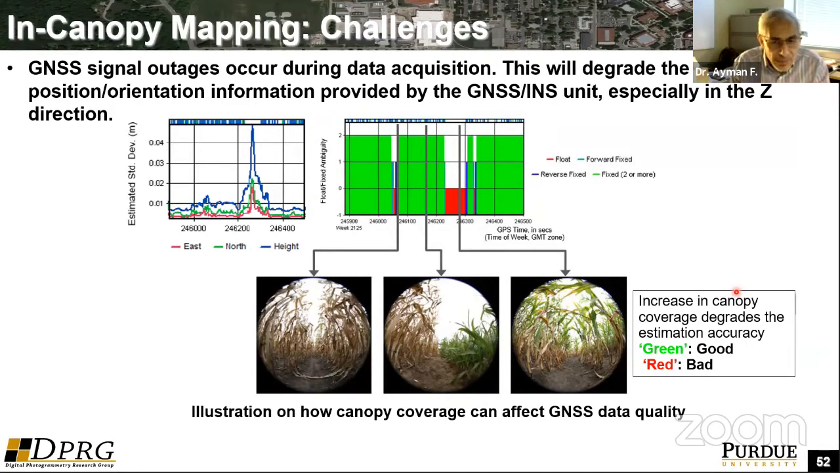So what is the problem in canopy? Whenever you drive the UGV inside the rows, or you have the backpack system inside the forestry, you have a degradation, you have outages in the GNSS signal. Whenever we lose lock with the GNSS signal because of the plants, the accuracy of our reconstruction or our trajectory will be impacted, and that will impact the products we have.